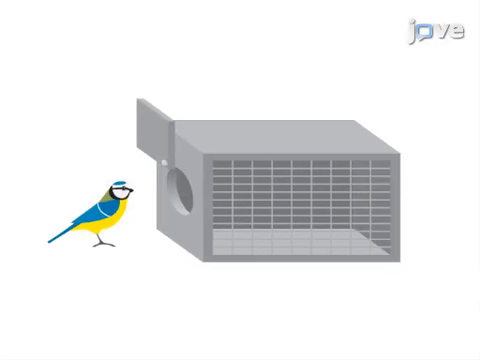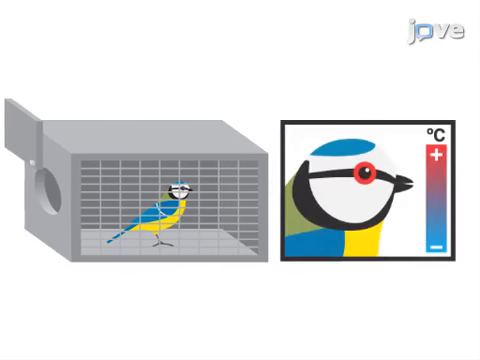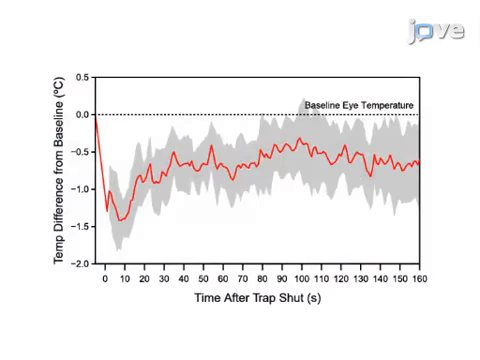As a second step, the bird enters a box feeder of its own accord, whereupon the baseline temperature of the skin around the bird's eye is recorded by a thermal video. Next, the box feeder is closed behind the bird, acting as a stressor, and the skin temperature around the bird's eye is recorded again. Ultimately, the changes in skin temperature between the baseline and the box feeder closing can be compared to determine if the animal exhibits a stress response to the external stressor.